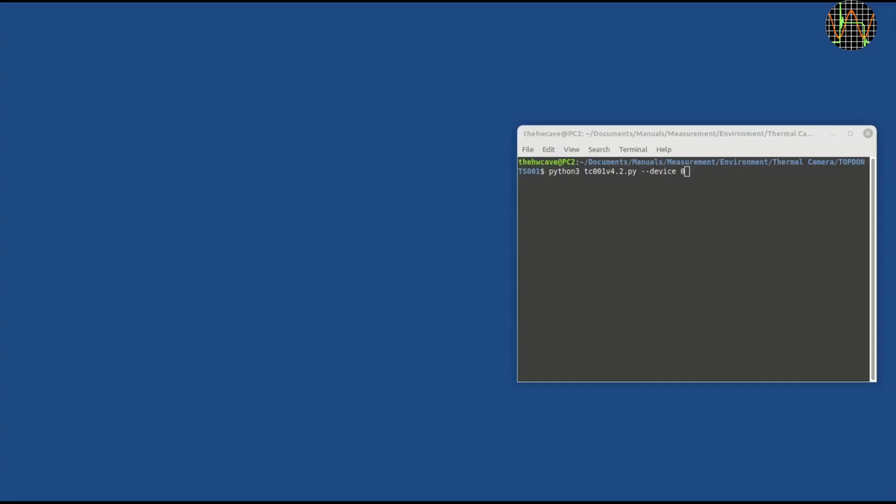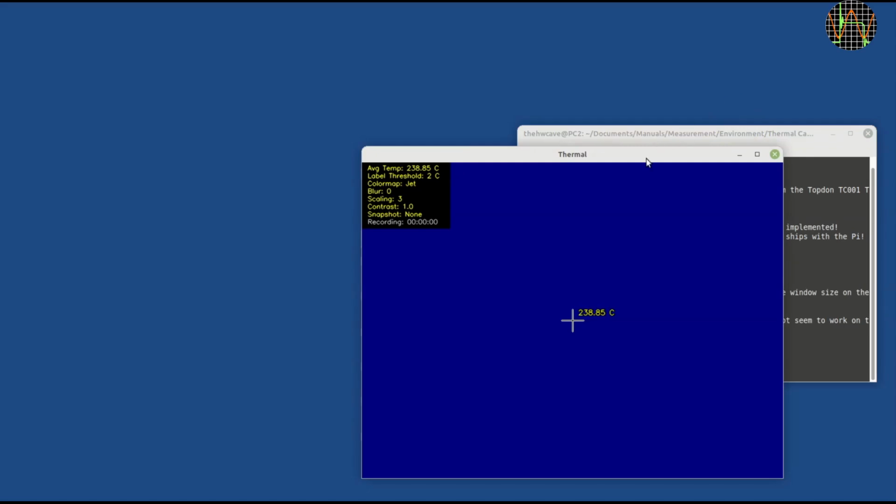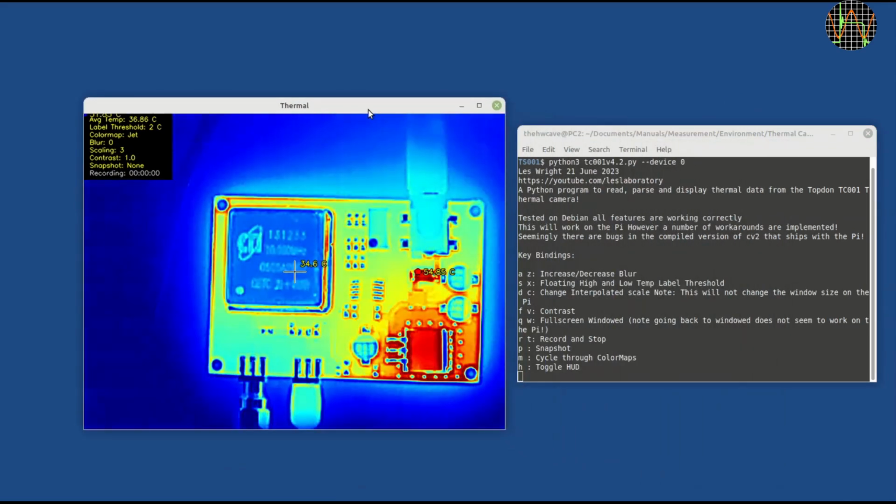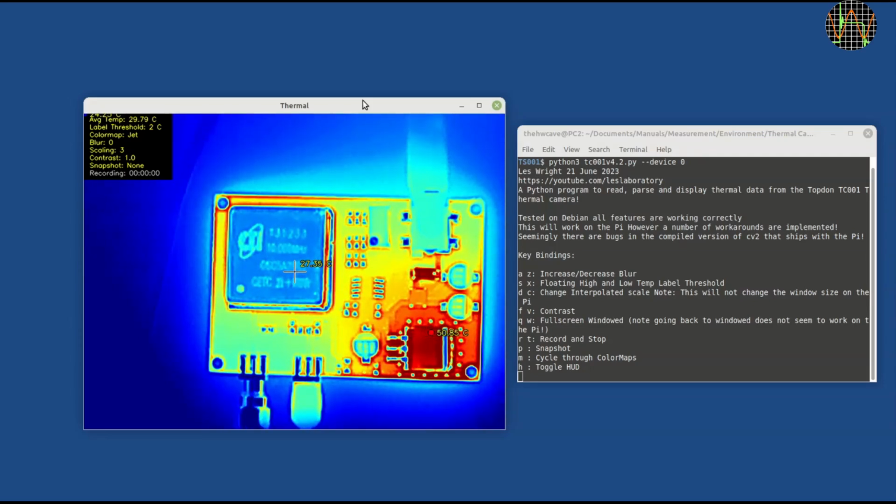But as you would expect, there are already pre-programs that do know about those things. I just tried a Python program from Les White here. It's made for a different model, the TC001, and more proof of concept, but it works fine with the TS001 and I find it very promising. It's a great argument for selecting this camera, that it exports its data in Excel and that it's possible to develop alternative software for it.